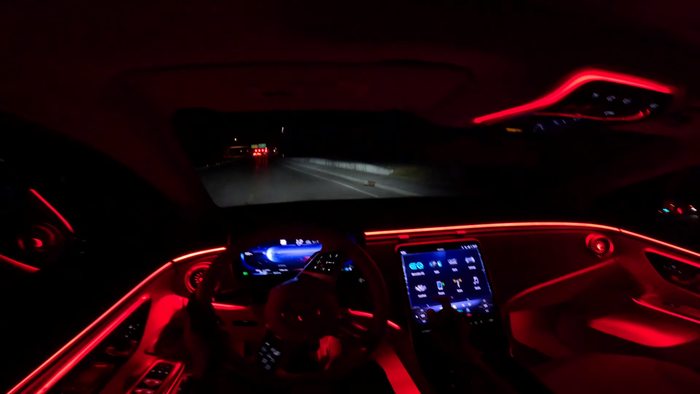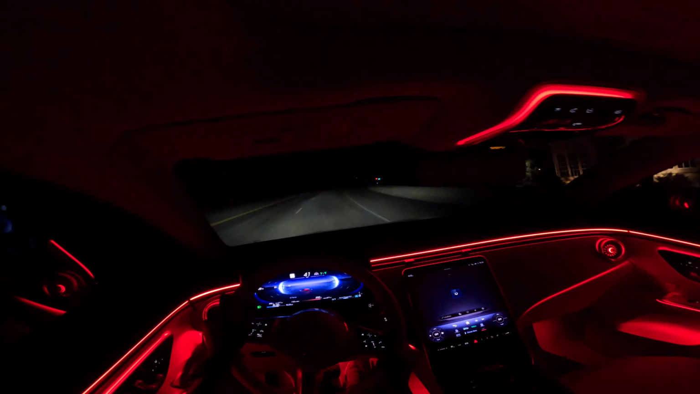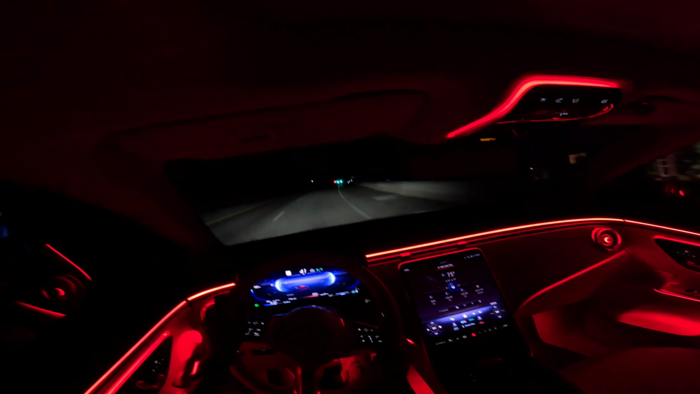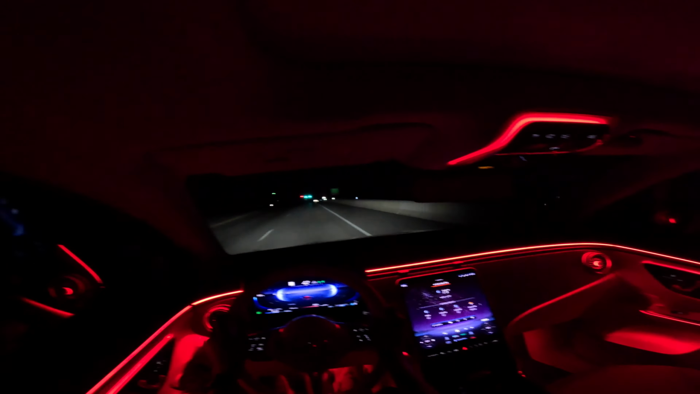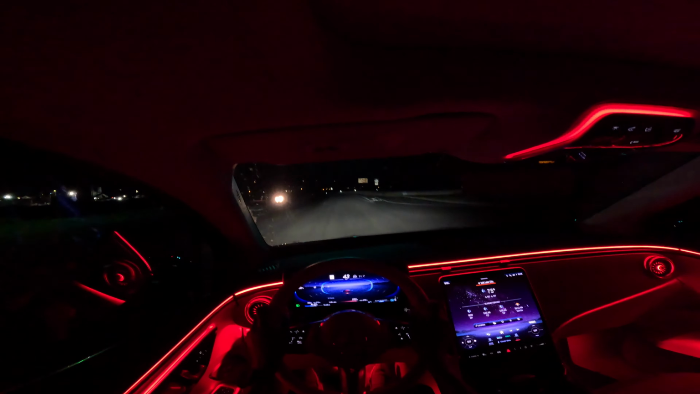You can also see the apps. So there is a weather app right here, which is quite nice. As you can see, we're in Salt Lake City, Utah. It's some minutes after midnight. Actually, it's 1 a.m. and it's 75 degrees. So it's a fairly warm night.